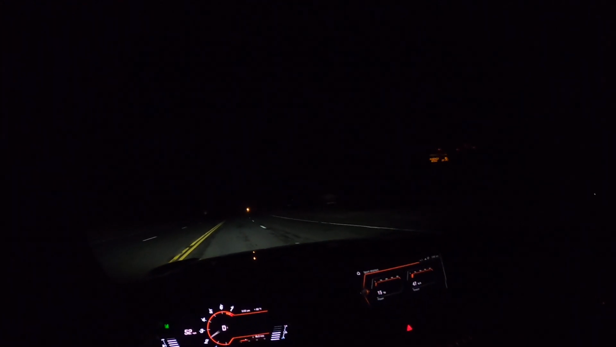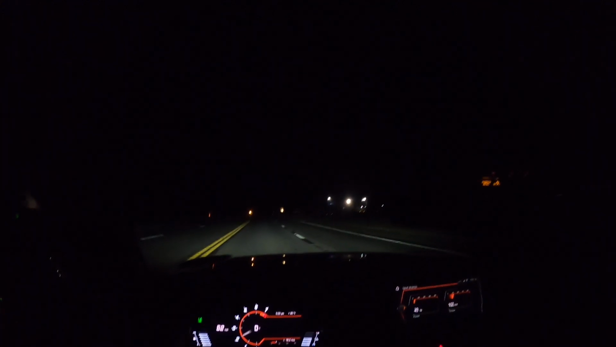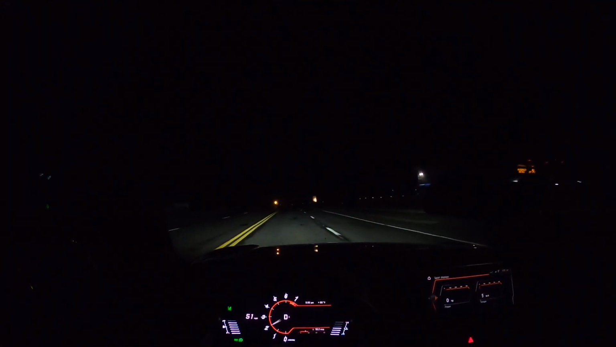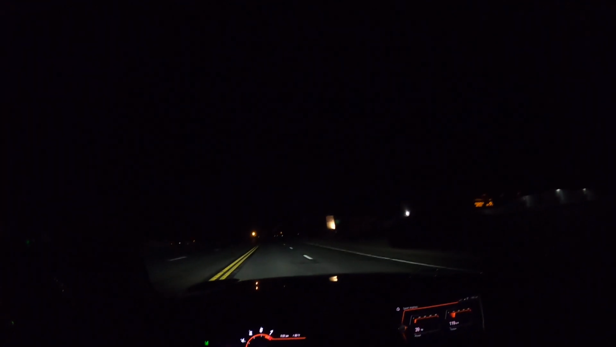If you're thinking about getting this car, I personally paid MSRP. I wasn't willing to pay anything more than that. I paid $52,500, and I feel like that was a solid price. I feel comfortable with that number.